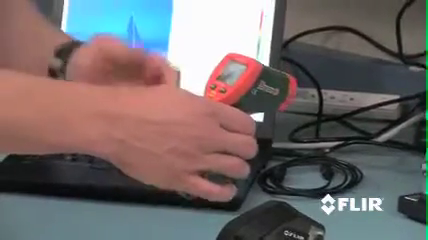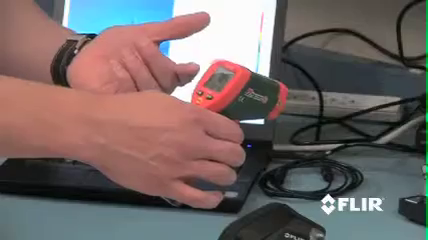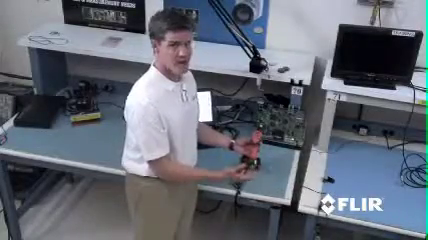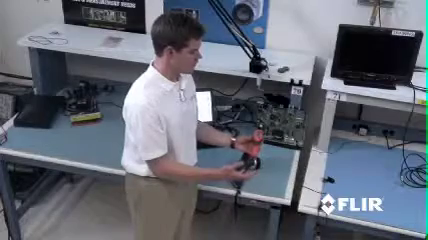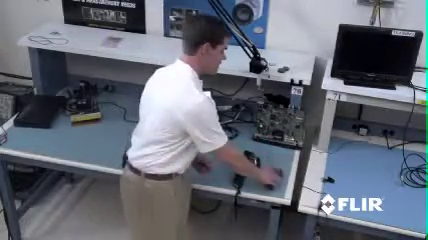In addition, to record the data, I have to handwrite this down or enter it into an Excel spreadsheet on a PC. That's not very easy to do, it's a laborious task, and it makes it tough to really share the data with other people. It's not very exciting. Let's take a look at the E-Series.